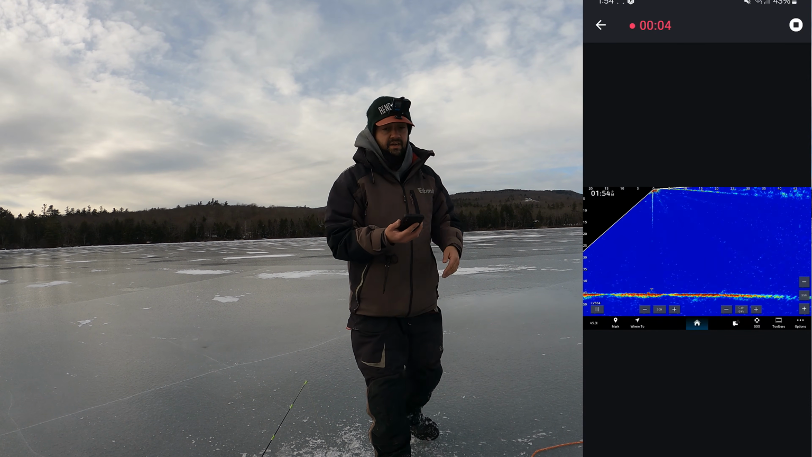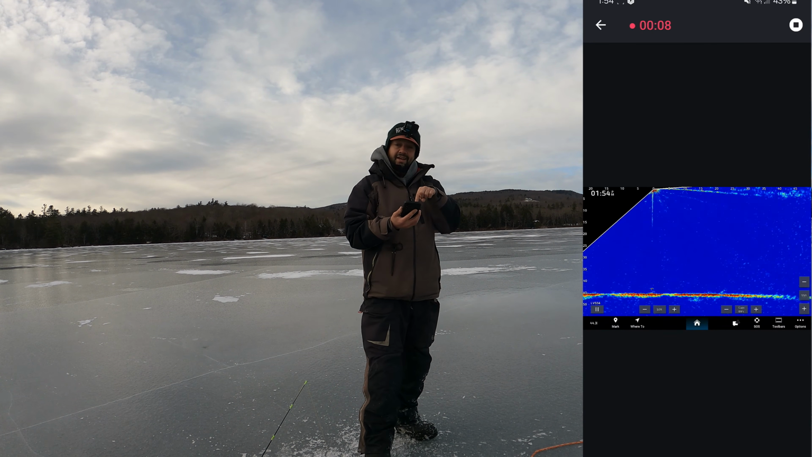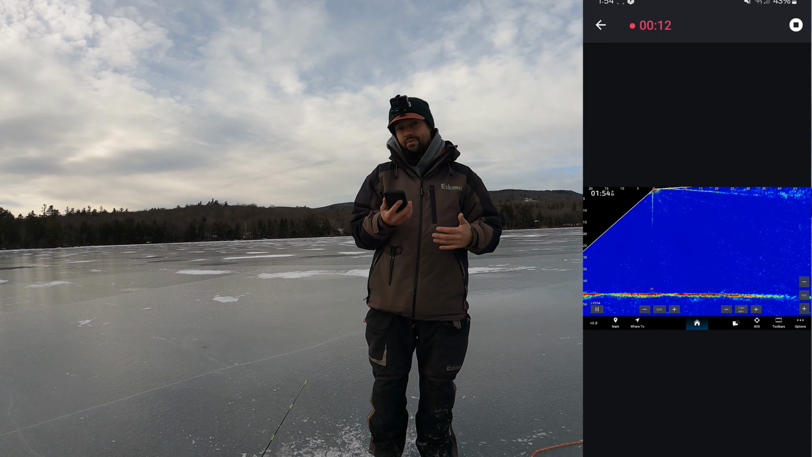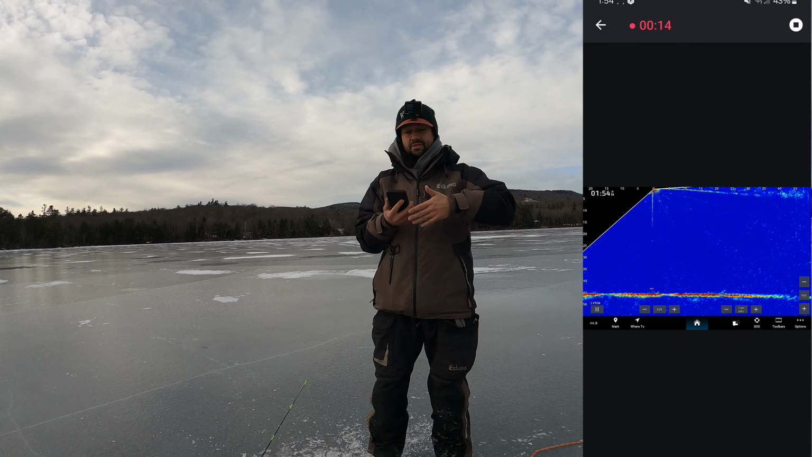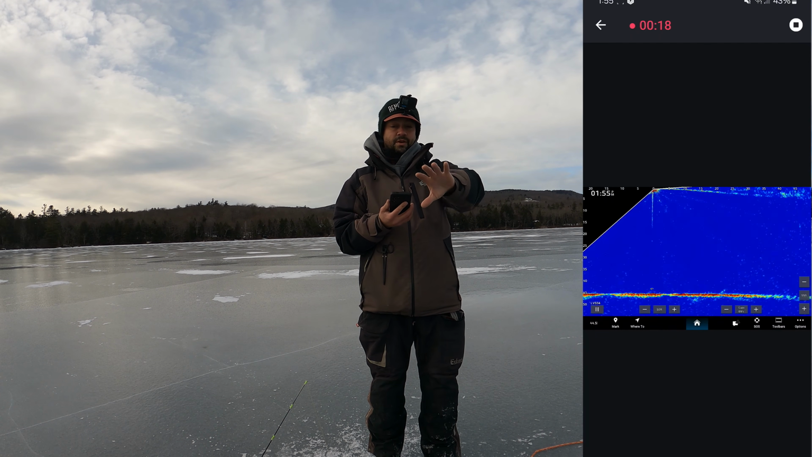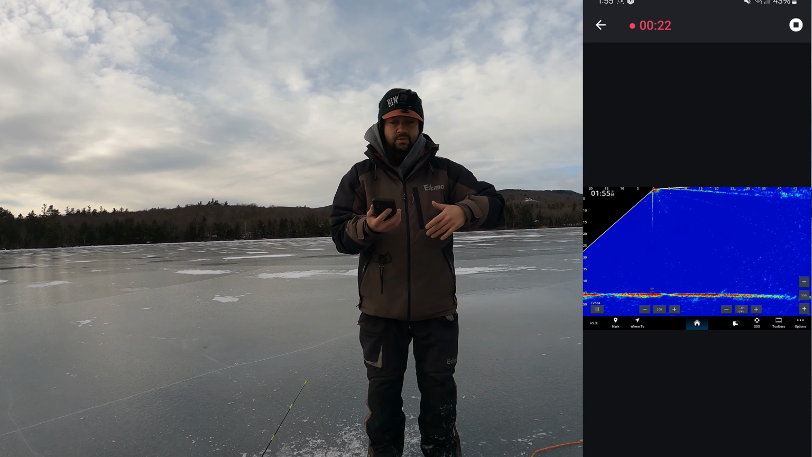What's cool about this is I can now walk away from my sonar, like I can go check a tip-up, and look at my screen while I'm doing this. Or if I have a tablet with Android or Apple on it, I can put another screen in the front of my boat with one of my clients. They can look at my big screen, so I don't have to share the same screen and hover over their shoulder, which is kind of cool.